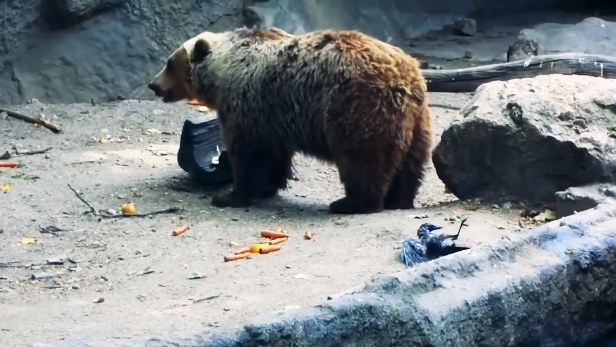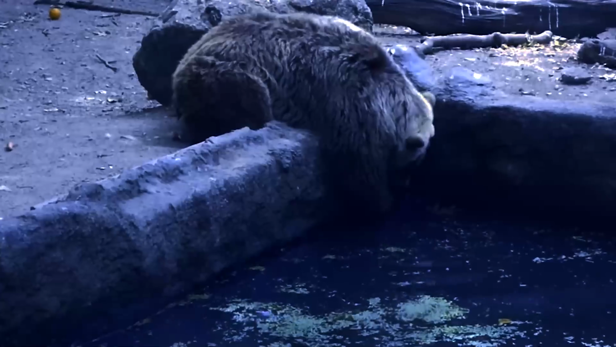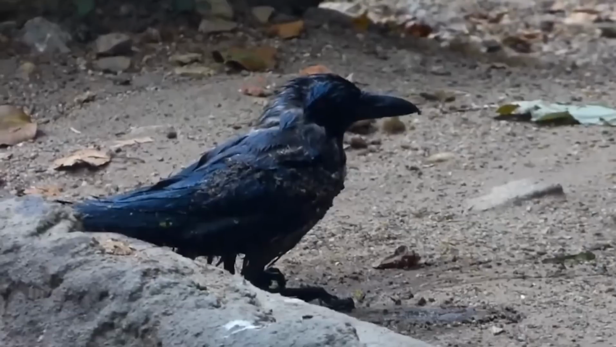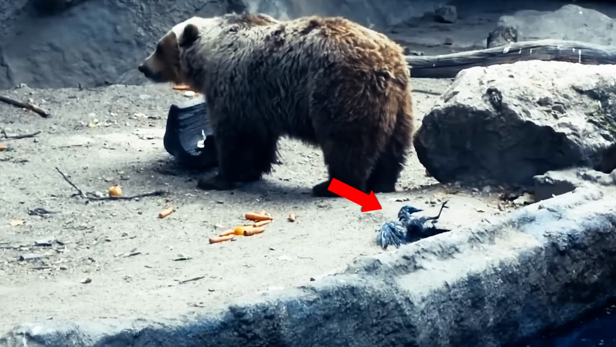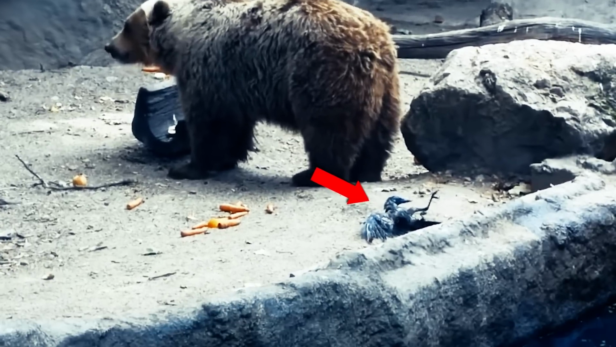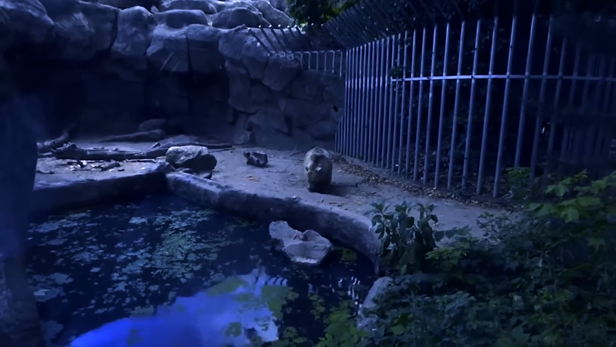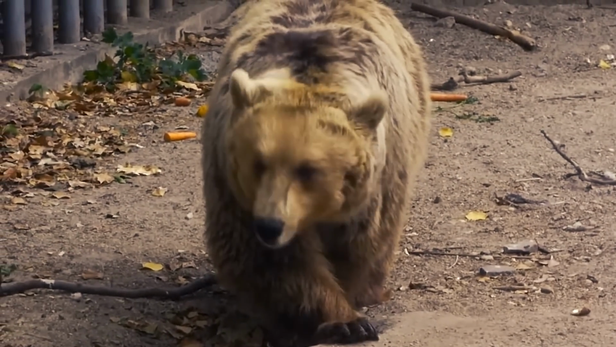The astonishing footage captures the bear's snack time interruption as it notices a commotion in the nearby pond. Without hesitation, the bear dives in and saves the distressed crow, gently placing it on land. The crow, shaken but unharmed, stands in disbelief, its feathers ruffled from the ordeal. Meanwhile, the bear nonchalantly returns to its snack, munching on apples and oranges as if nothing extraordinary had just occurred.